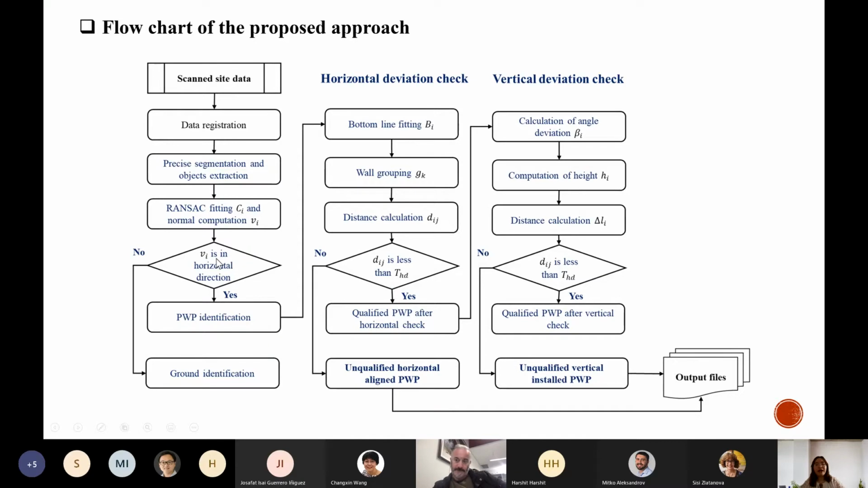This process is to identify the prefabricated wall panels from the ground. After the classification, only the prefabricated wall panels will be used for the following quality check. First is the horizontal deviation check.